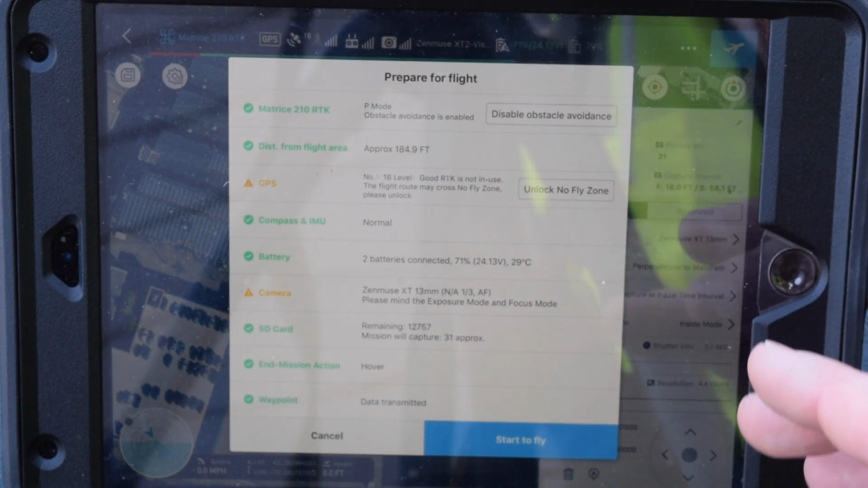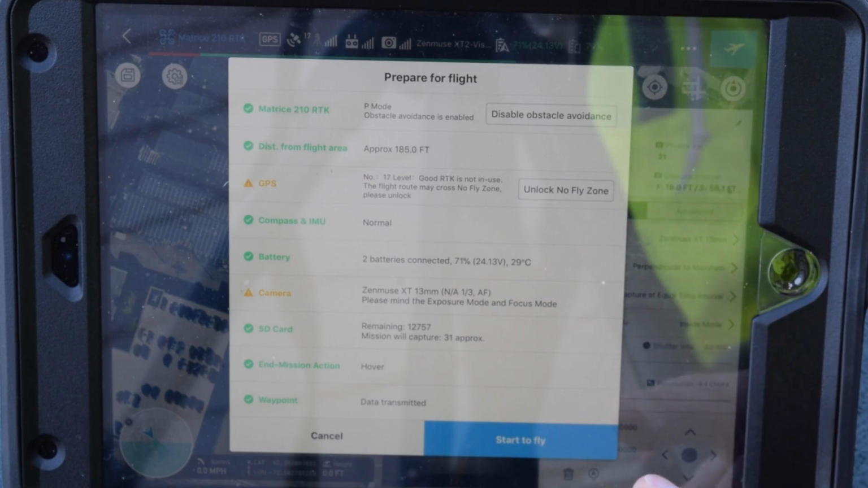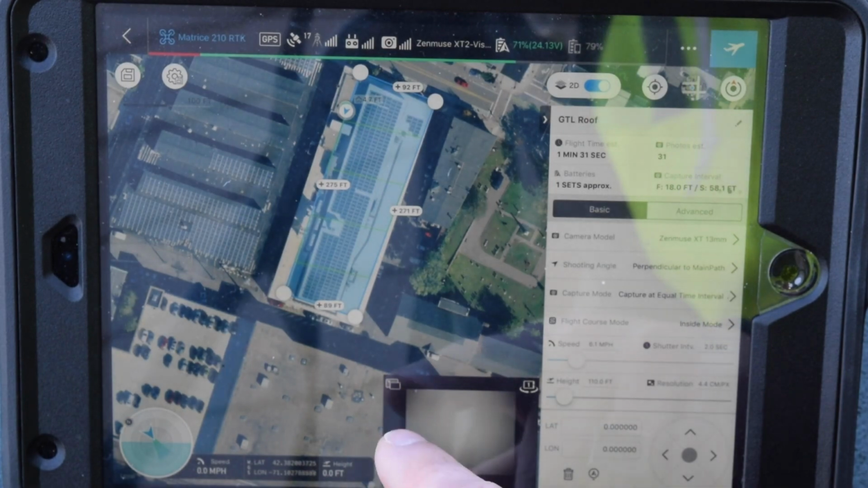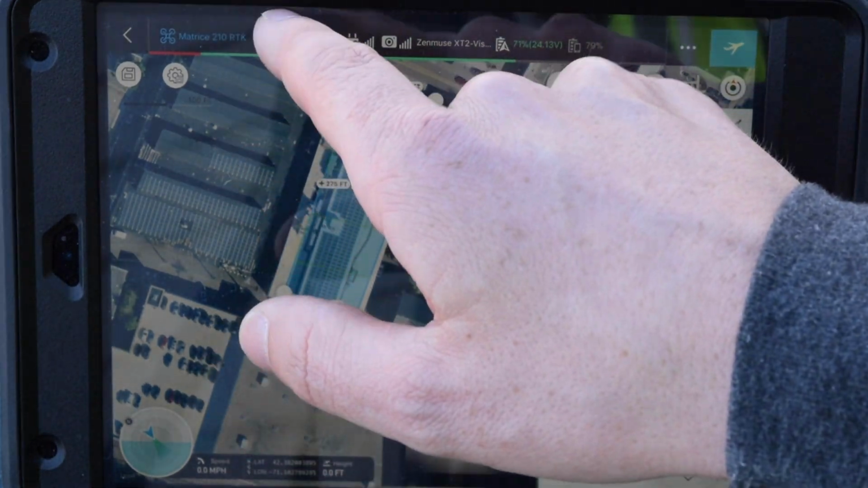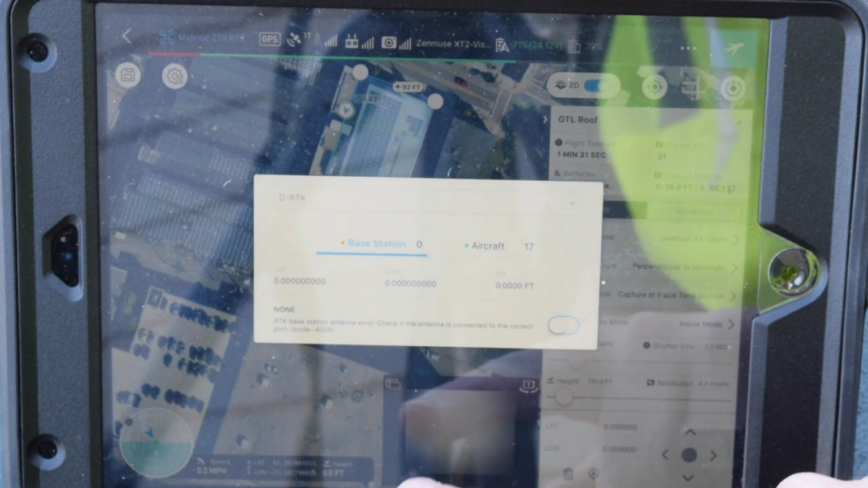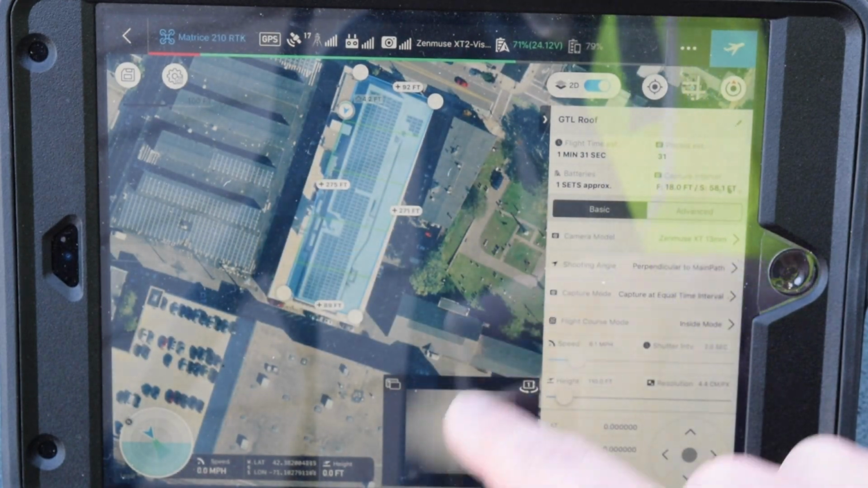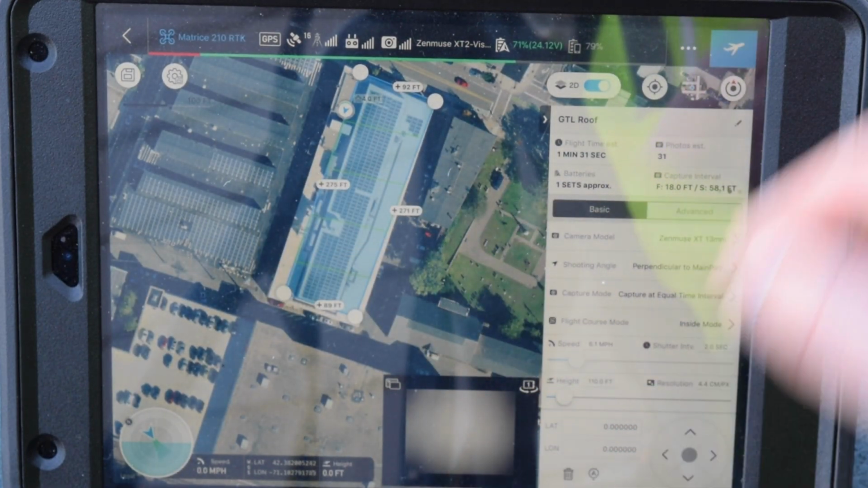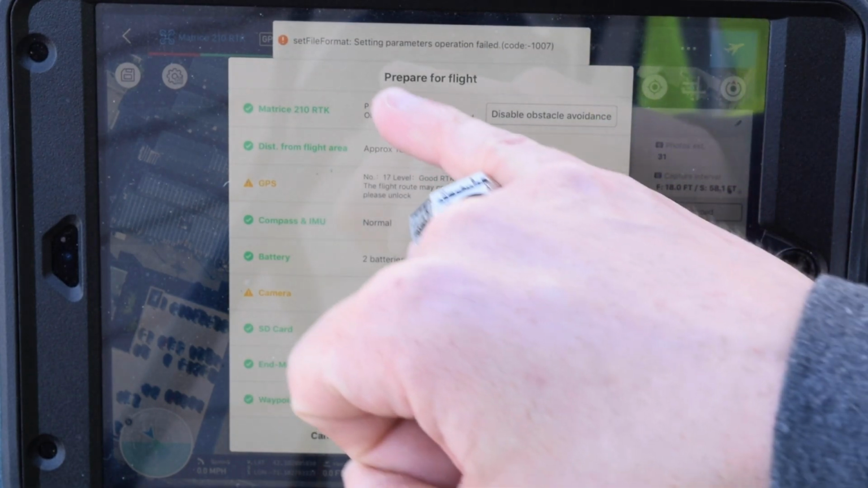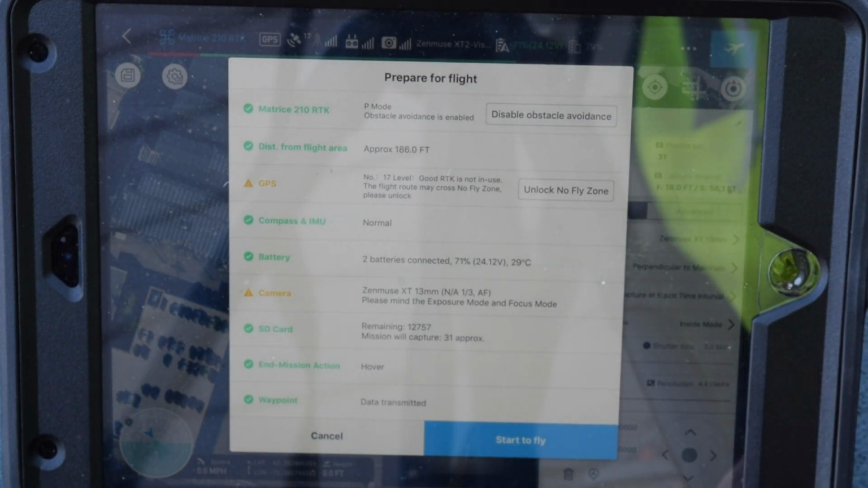Okay, now this is something: I have the XT2 camera and I have the M210 RTK. So if you have a problem here taking off, you can go up to this GPS RTK setting and you want to turn off RTK, like I have it off here. Unless you are using RTK, then you can turn that on, but that also can get people tripped up sometimes. So let's go back to flying. Because this is the XT2 camera, we get this operation failed warning. The camera still functions and works just fine.